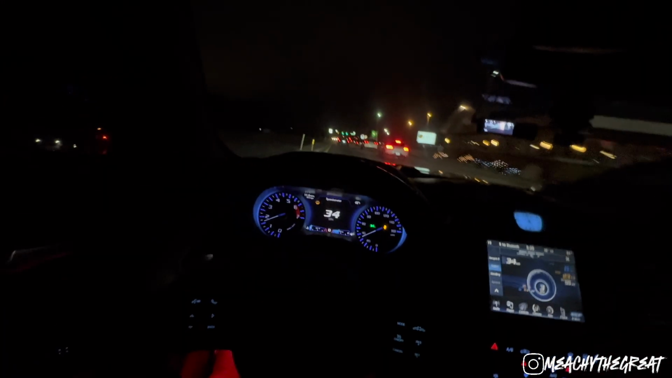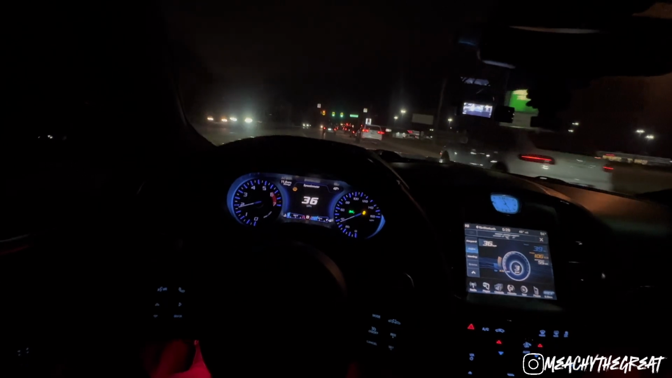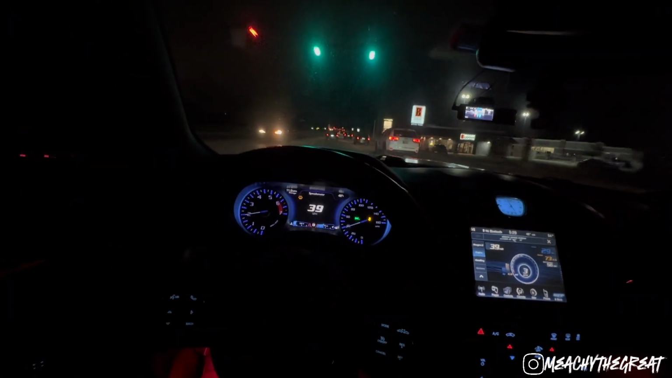All I hear is like yelling out my sunroof. It's a Charger on the side of it. This motherfucker sounds so good, man. Be forgetting how good this car sounds.